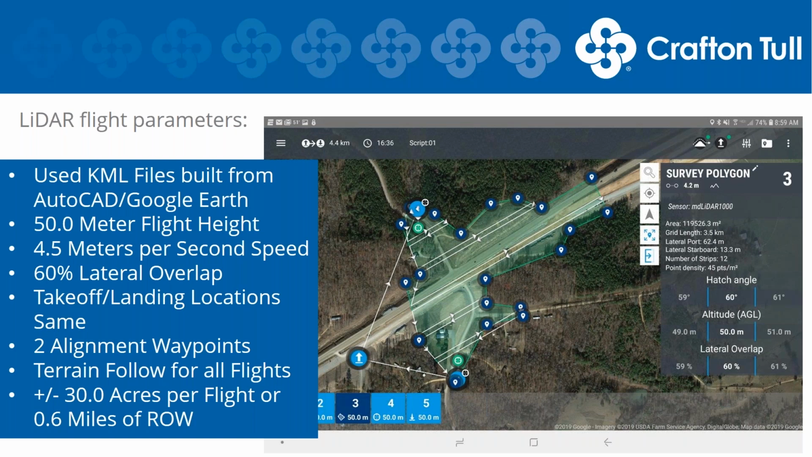We flew this entire corridor at 50 meters, right at 160 feet with the Lidar payload. We flew at 4.5 meters a second, which is nearing the top of recommended speed from the manufacturer, Microdrones, for the Lidar. We ran at 60% lateral overlap, so each one of our flight lines would overlap the next one by 60%, good coverage on the site.